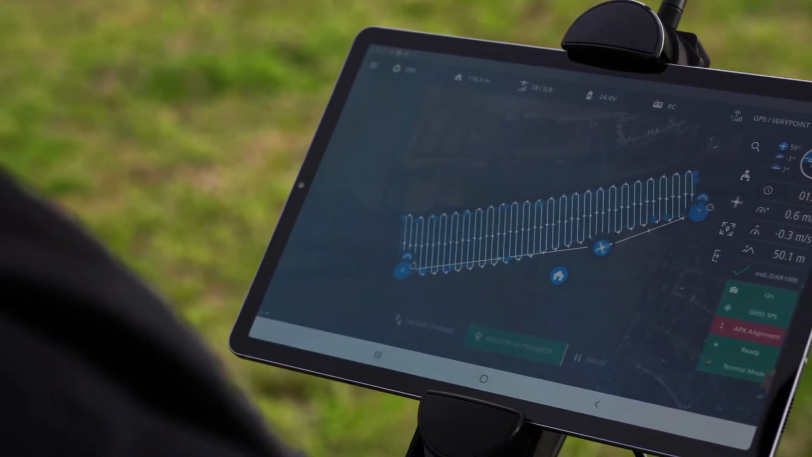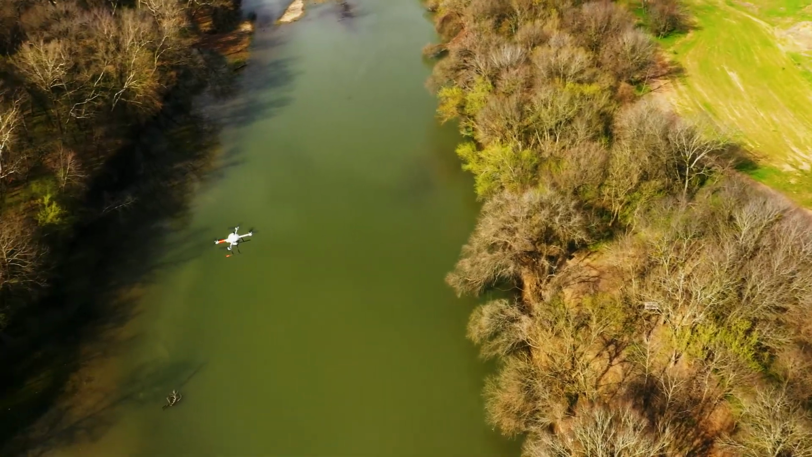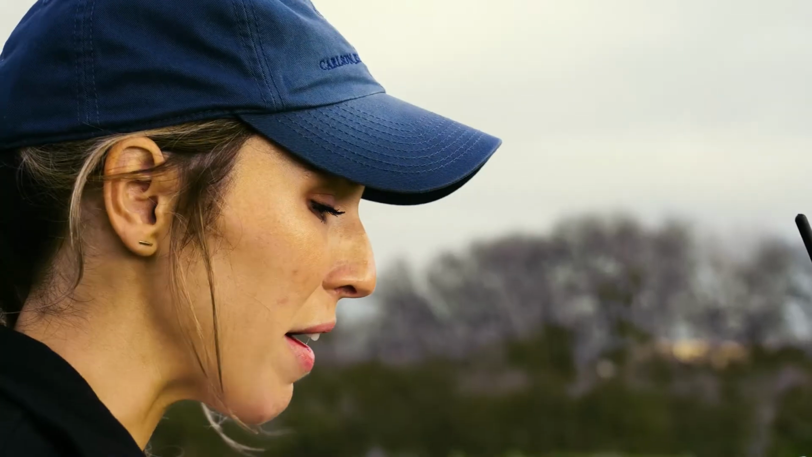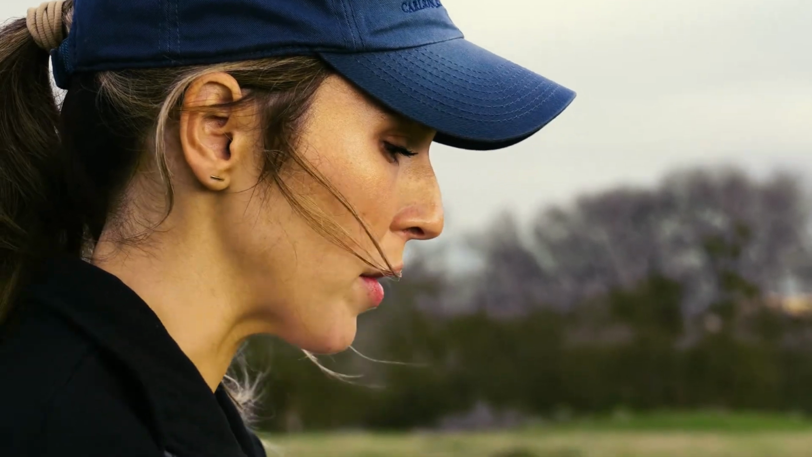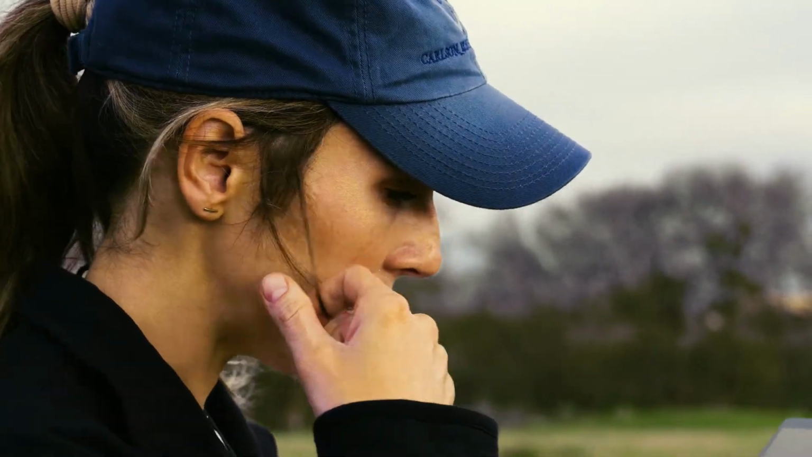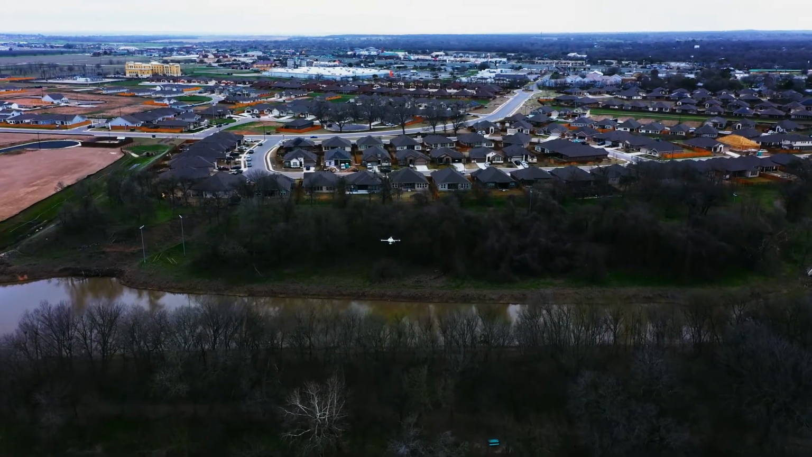Okay, so I just started the mission and it's going to fly over to that side and do its first alignment. In about 15 minutes, I'm going to take it out of its mission and then bring the drone back to switch out the battery. And it's doing its alignment now.